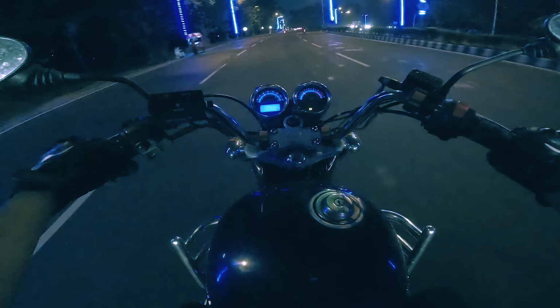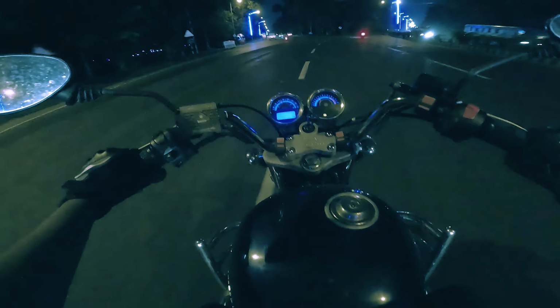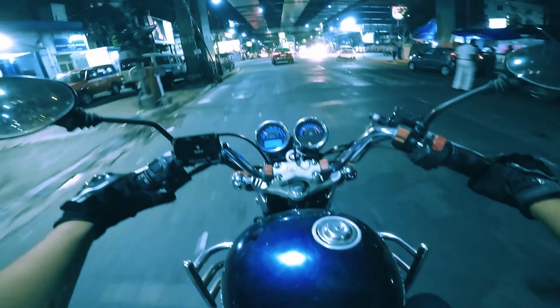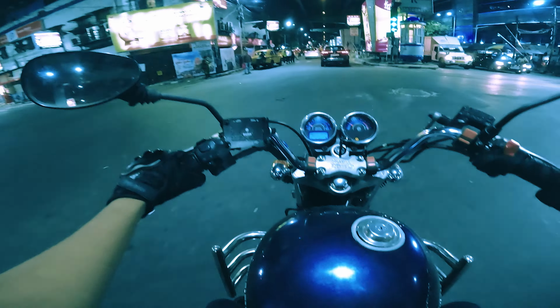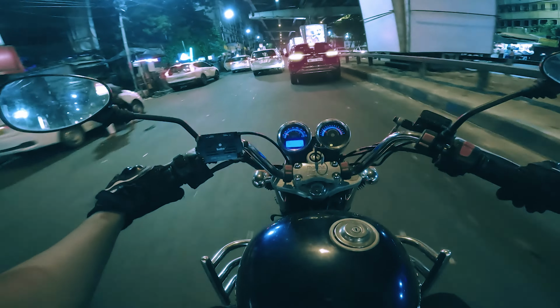The solitude of the night ride allows for deep introspection and a connection with the essence of the open road. Thoughts drift freely as the miles unfurl, offering a rare opportunity for self-reflection and a respite from the demands of daily life. The night becomes a canvas on which you paint your dreams and aspirations, finding solace in the liberation of the ride.